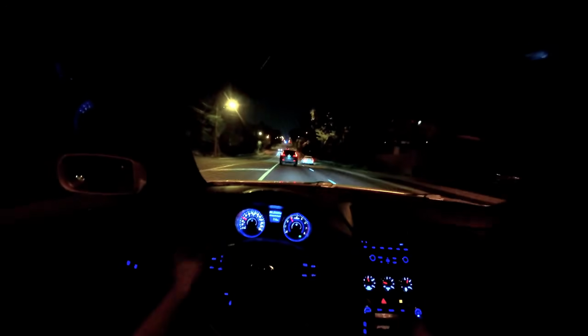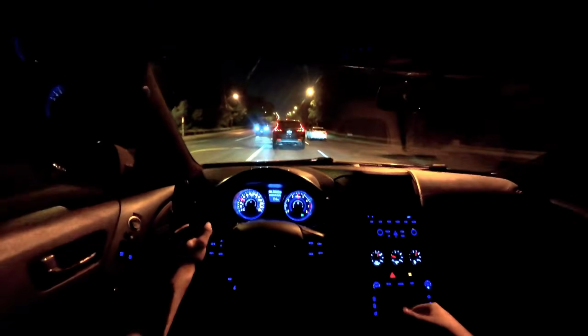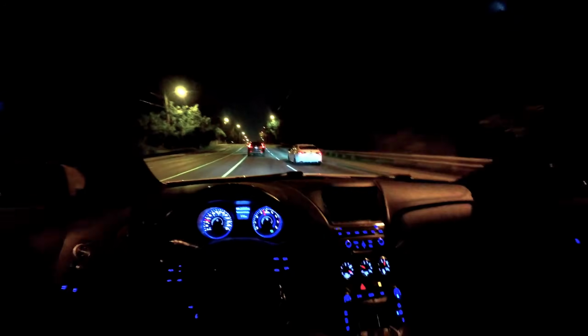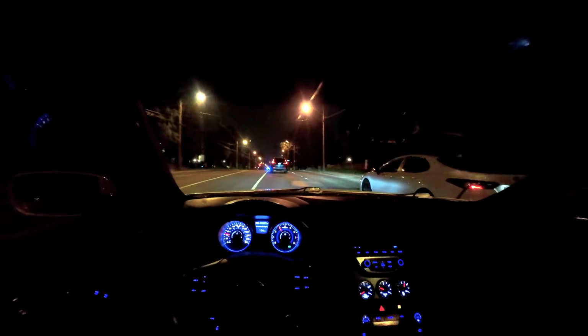Downshift. By the way, this is the power of a manual, bro. I did not touch the brakes once. That's what I like. Yo, manual has its perks. I'm not even gonna lie. Like, damn, look at that. I barely had to press the brake right there. Just downshifted and I slowed down by myself.